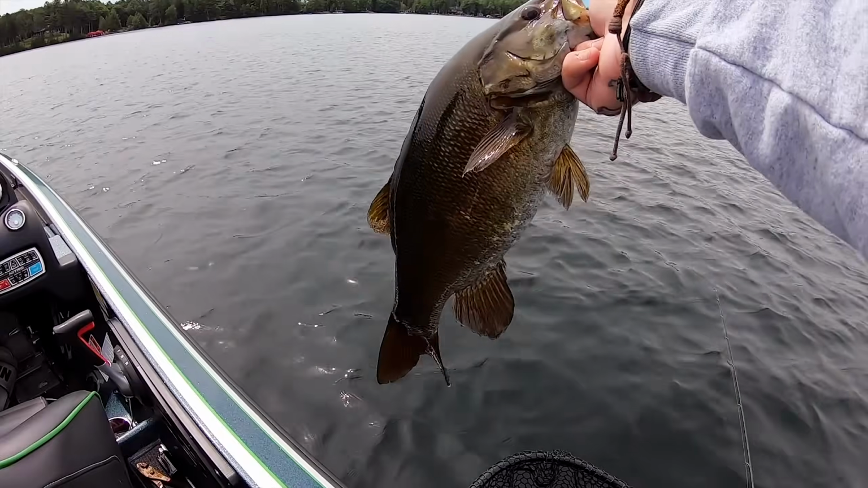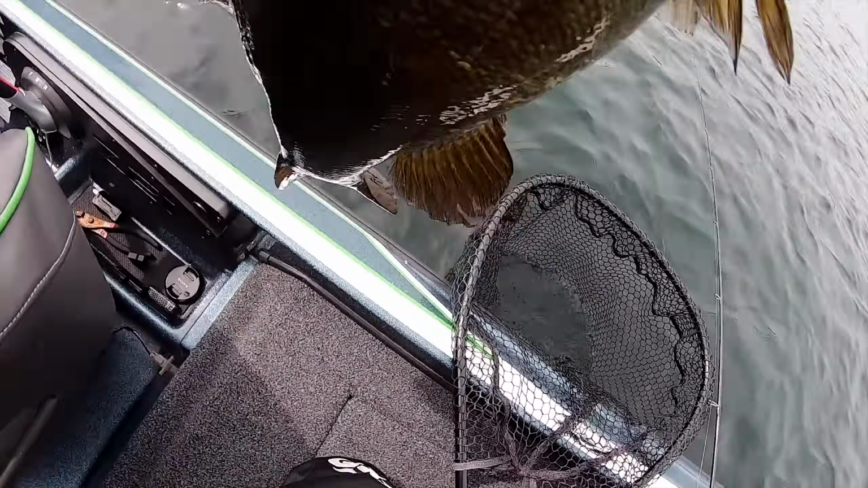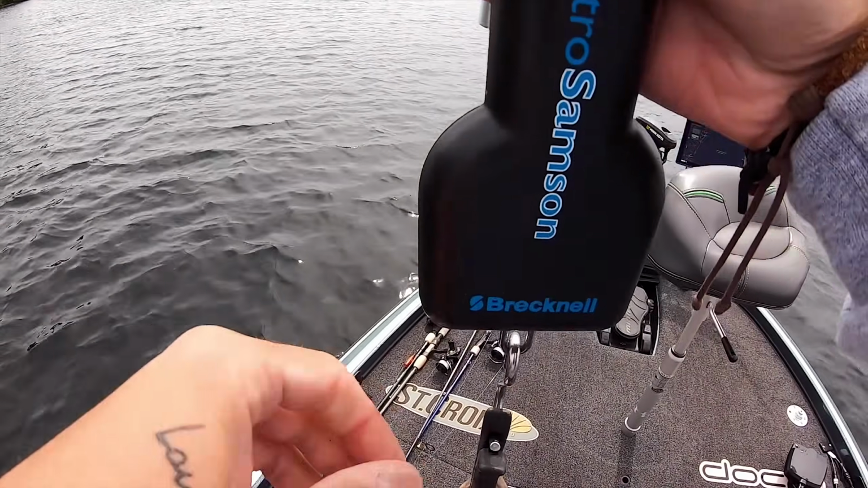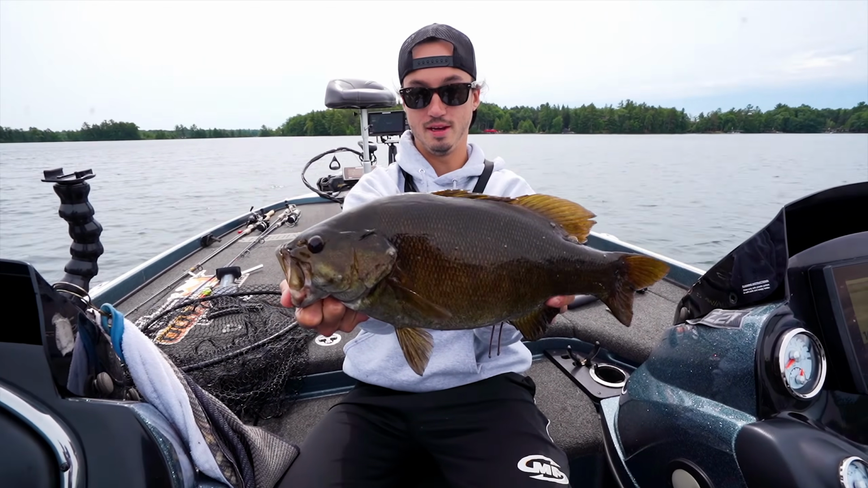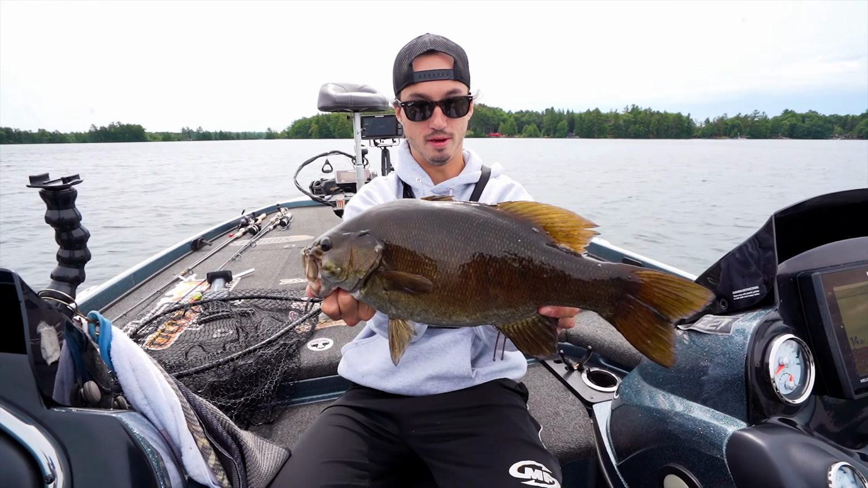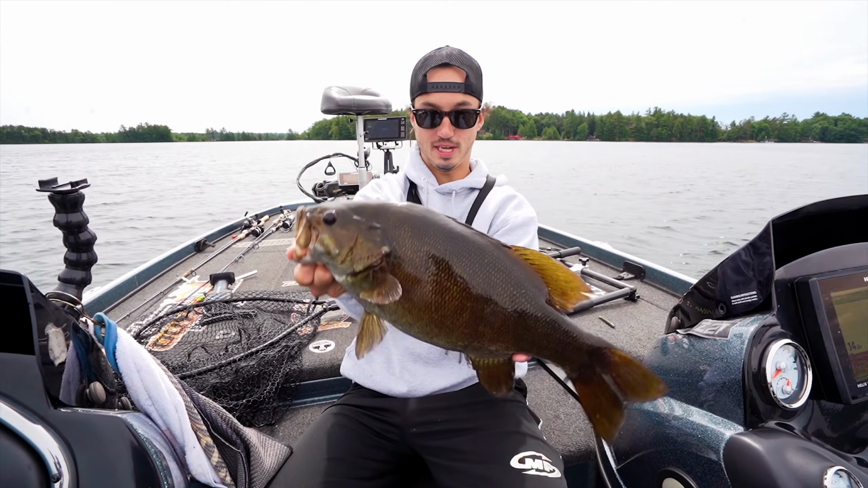Really nice one. Honestly, I'm going to put this one just over 3. 3.45. Oh. 3.50. All right, guys. Probably my best smallmouth of today. 3.5 pounds on the dot.